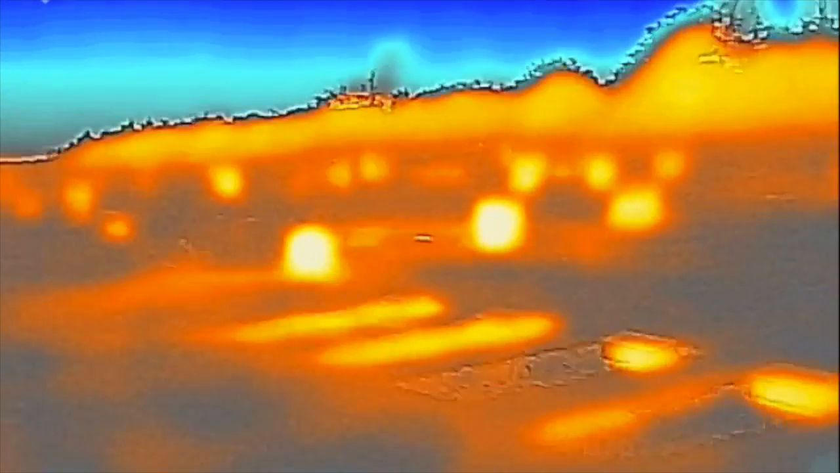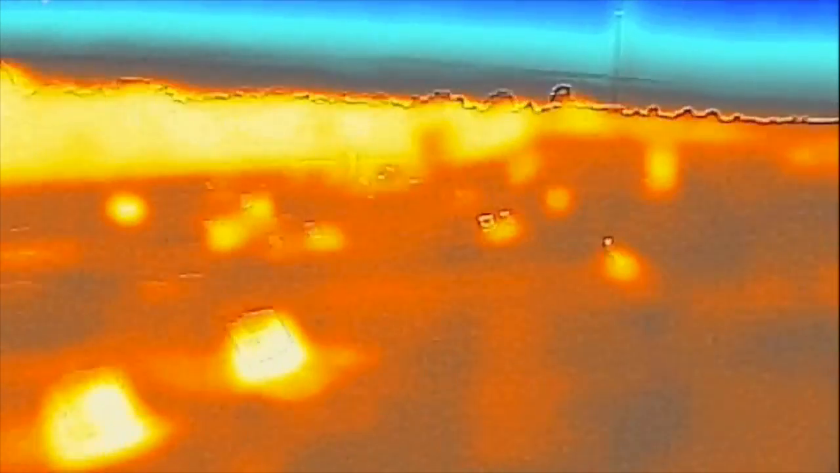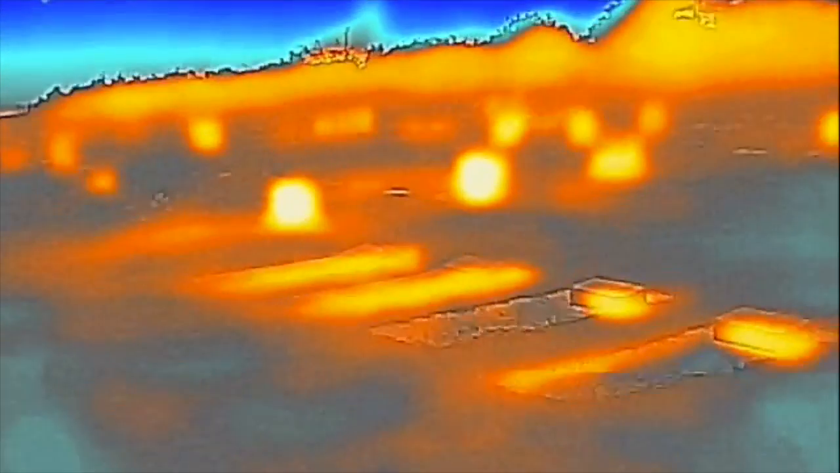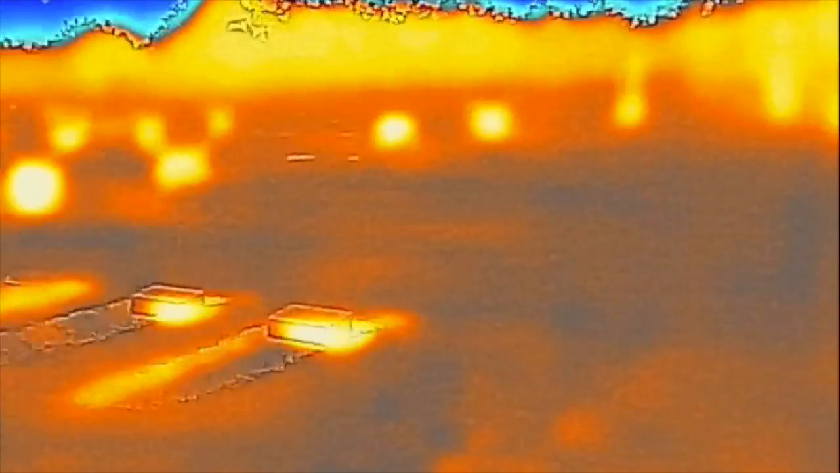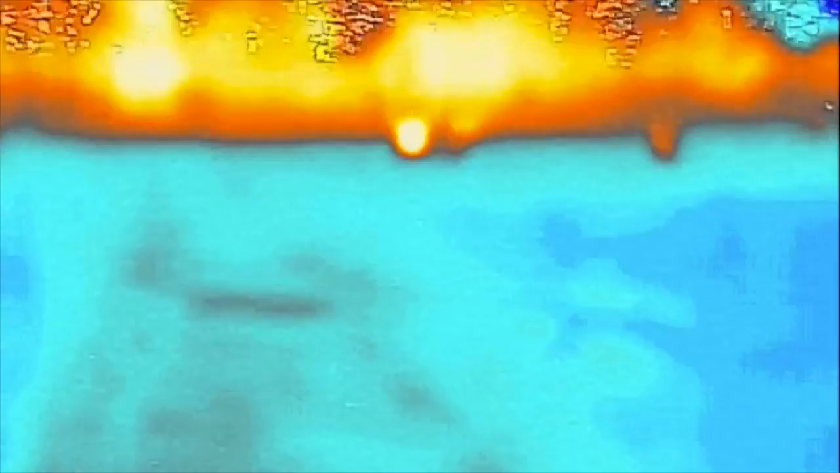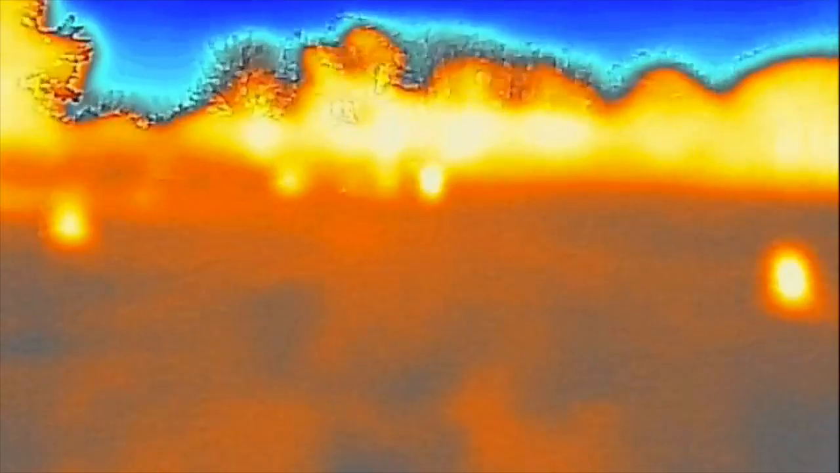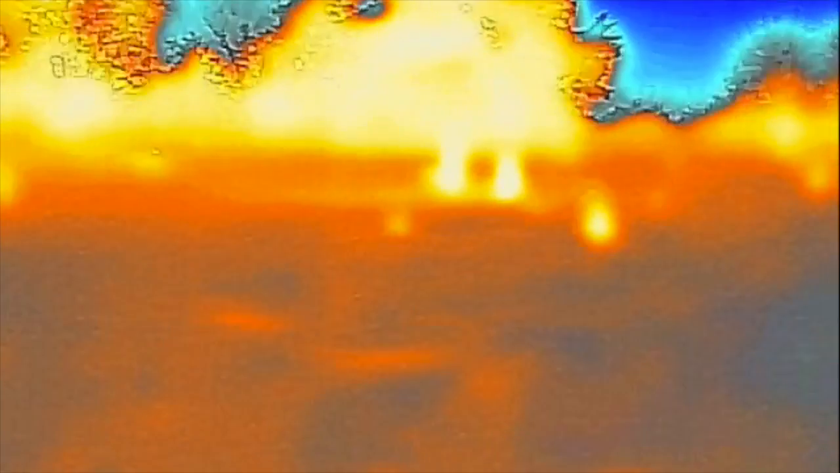Hey guys, we're at a cemetery. We're at dusk, and you can see, looking at the thermal imaging, this is just on the normal iron setting. You can see the heat still in the stones from the heat of the day and the sun. It's got some trees. If we go across, you can see the cooling on the ground with the grass. Other than that, everything seems pretty normal out here as we look for paranormal activity with the Flir One.